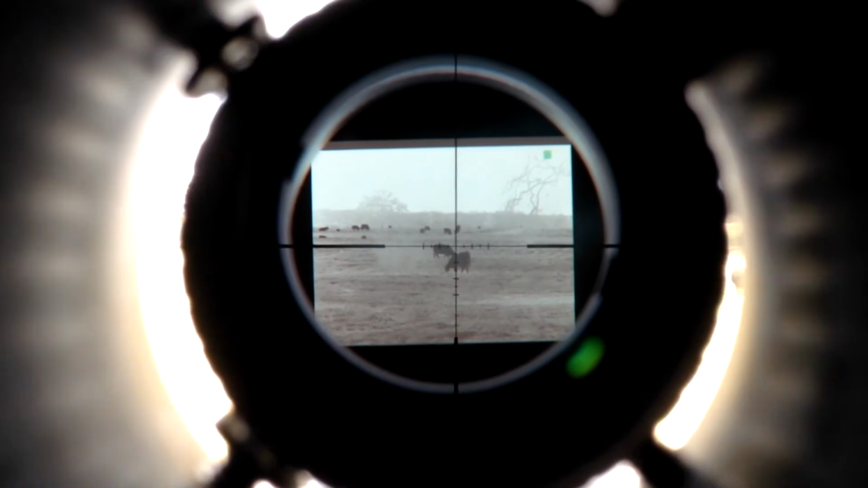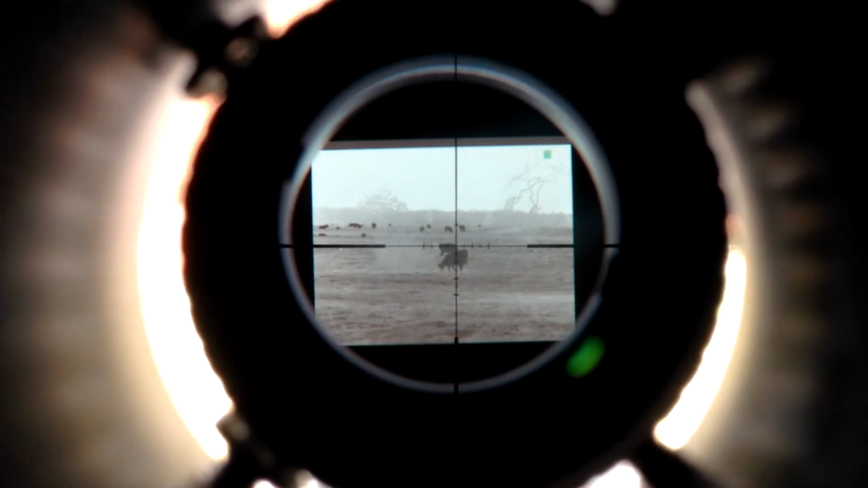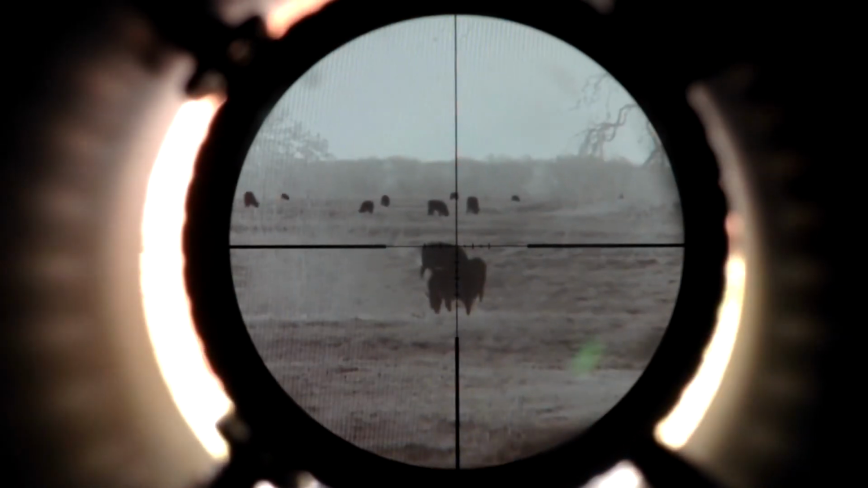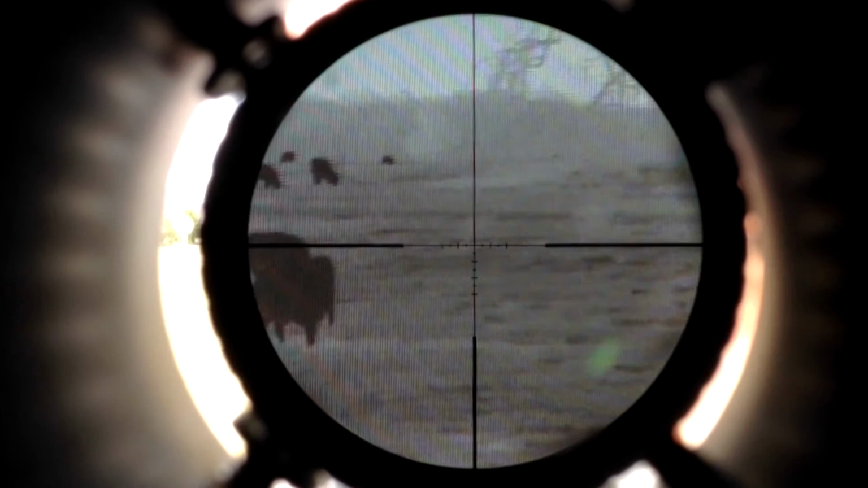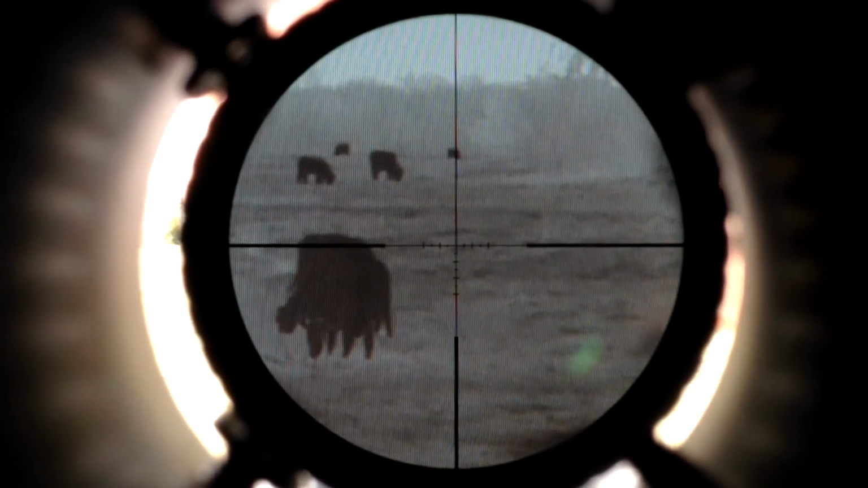and you'll see the daylight around. It's like 1:30 in the afternoon here, so we're in the middle of the day, and the thermal's still working well. Alright, the cow lined up right above the crosshairs.